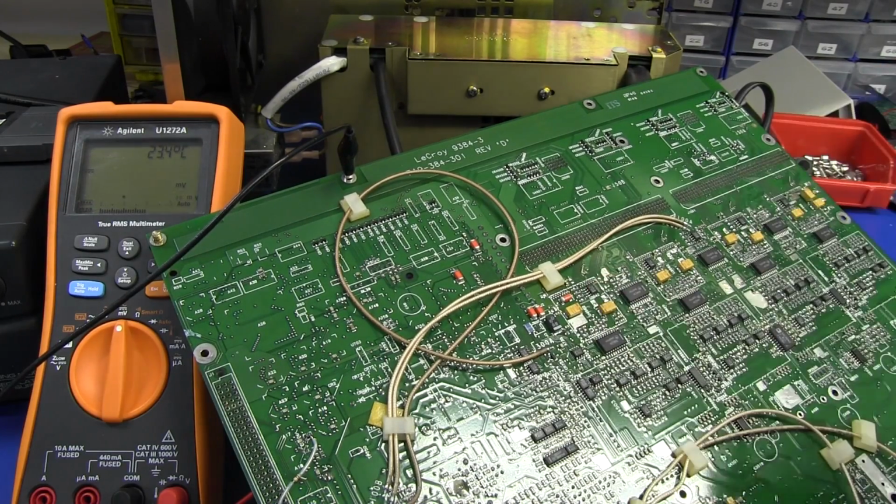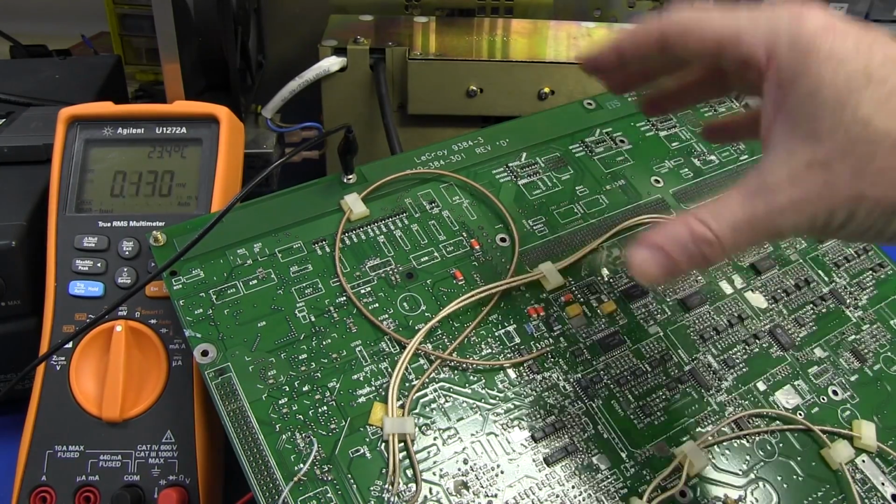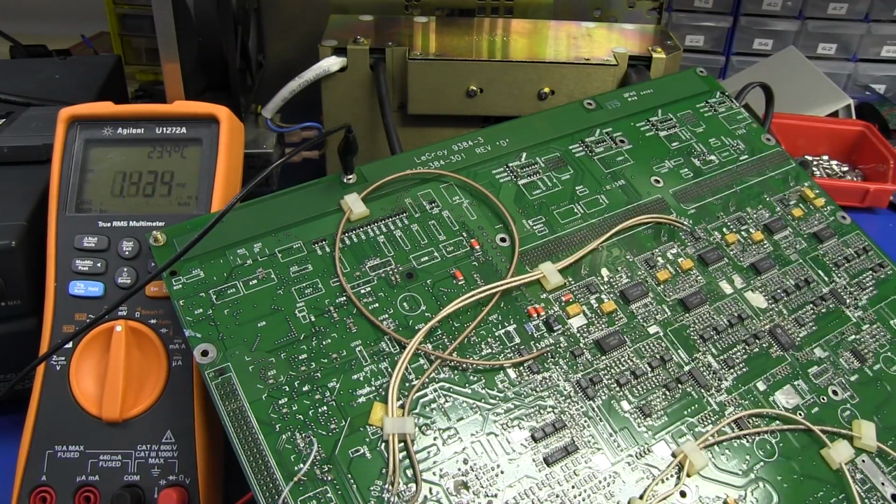So how can you really essentially narrow that down when you've got such large currents drawn across a plane like that? It's very difficult to do. So I don't think that's really going to work in this particular instance. It can work in other instances, but this one, not so much.